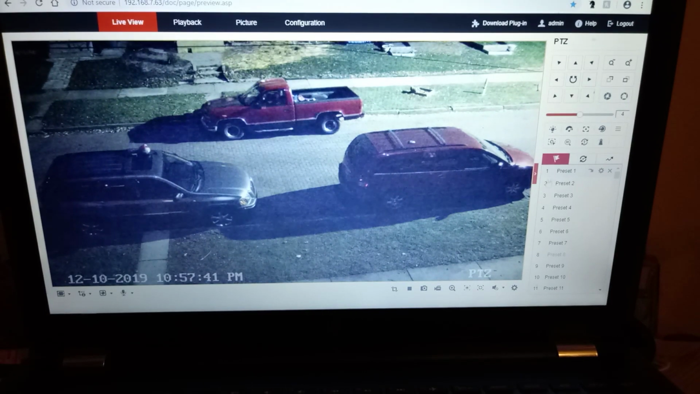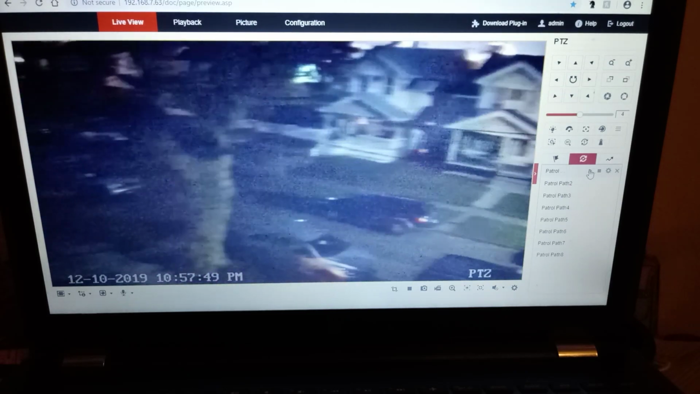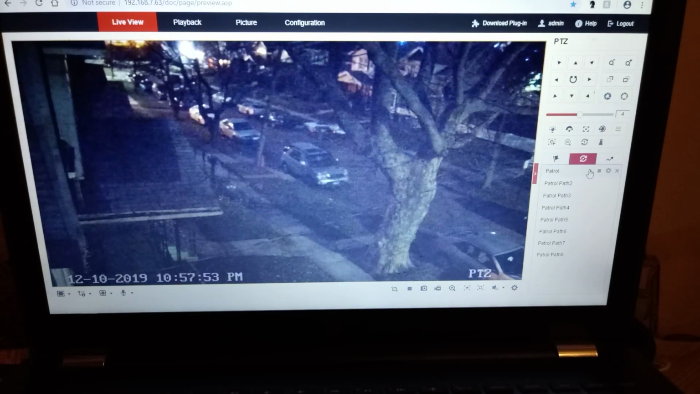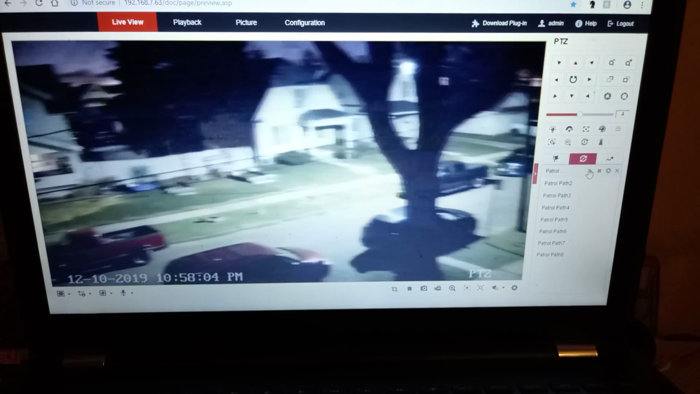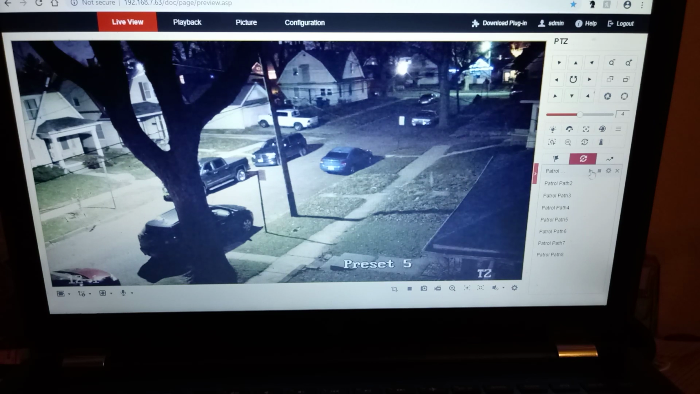The camera has all kinds of things. It has a patrol zone, which I call sweeping, which is just a quick setup to scan the whole block, whatever the case may be. And while you're scanning the block, it has motion detection. So if something moves in that area, it can track it and all that wonderful stuff. So that's just a quick view of it doing a little scan. Okay, now we're going to stop that.